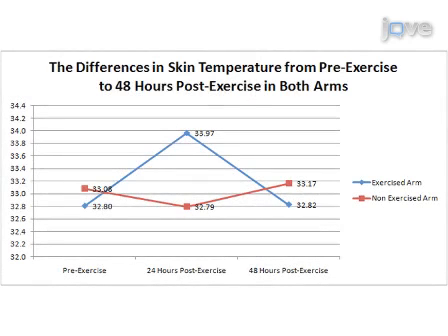The results of IR thermal images taken during this investigation are clearly represented here. Images taken at 3 time periods for the exercised arms of 41 subjects showed a statistically significant increase in average skin temperature at 24 hours post-exercise when compared to pre-exercise temperatures and temperatures taken at 48 hours. However, for the non-exercised arm, changes amongst the 3 time periods were not evident. The difference in average skin temperature over the 3 days was not significant.